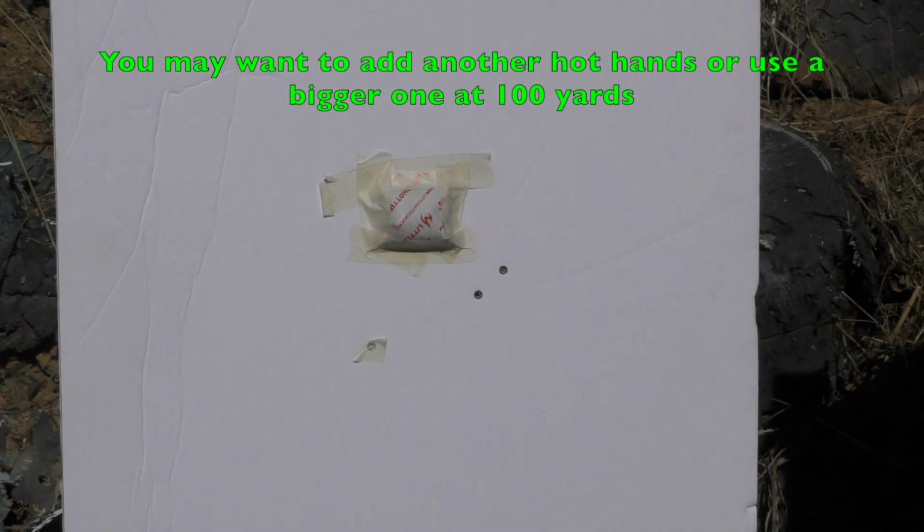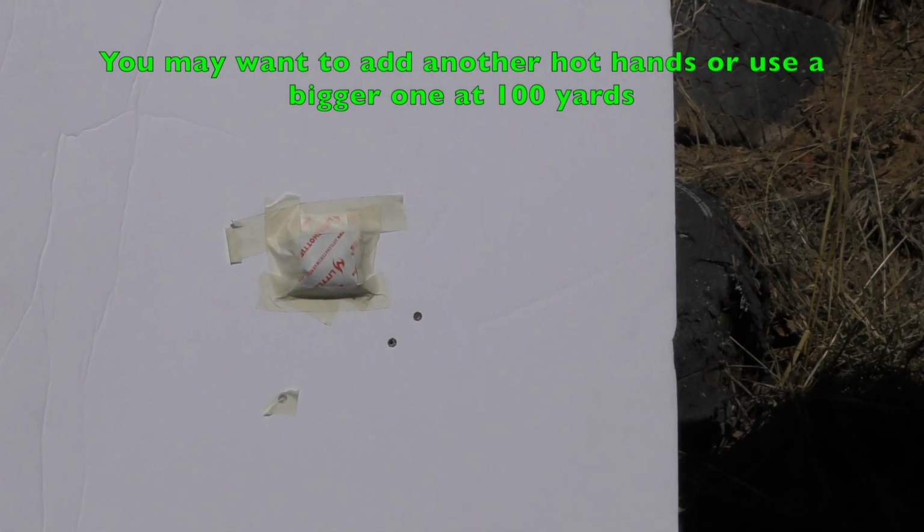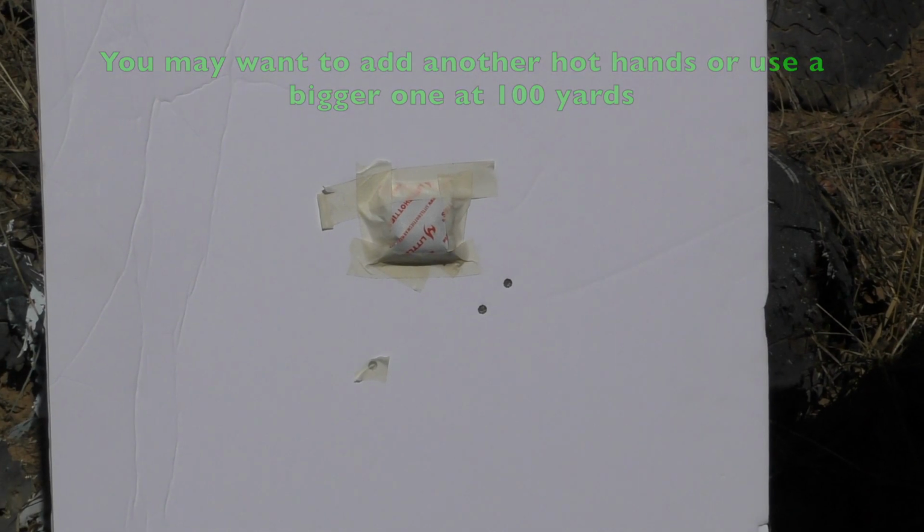My rule of thumb is to take 2 shots so that you can adjust to the center of them. Okay, so I am going to try to put the other hot hands on the target and see if we can see separation between the two to make the final adjustment. Not sure that we're going to be able to.